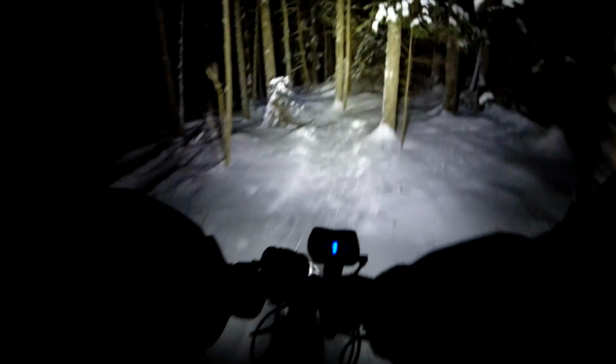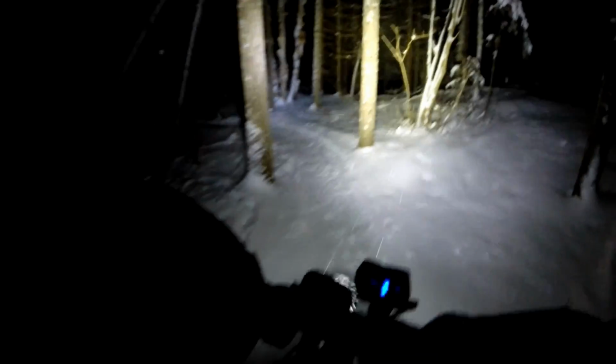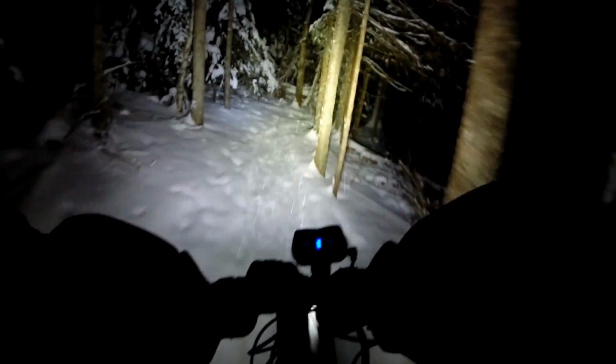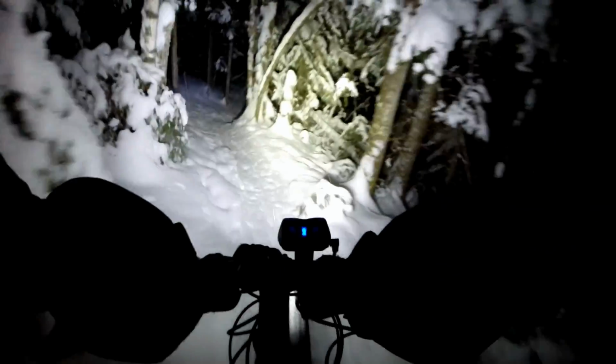I'll go back into the trail system proper. I think they've chosen a route that they know would be rideable in the wintertime. I don't think you'd be able to ride up this, but it's fun to go down.